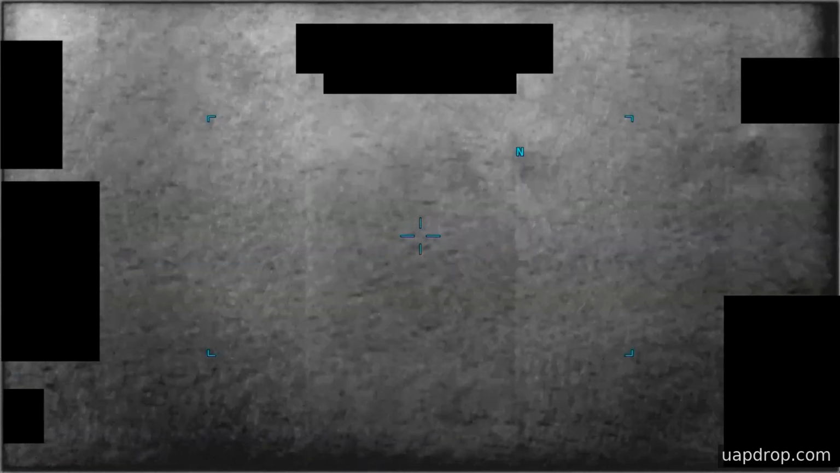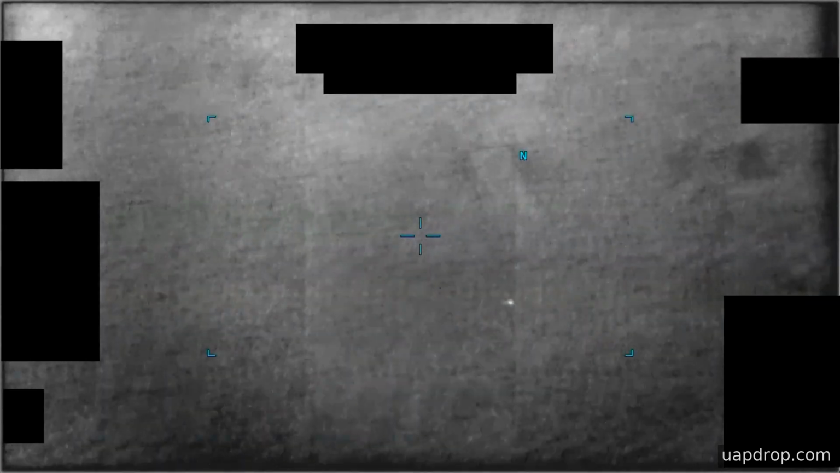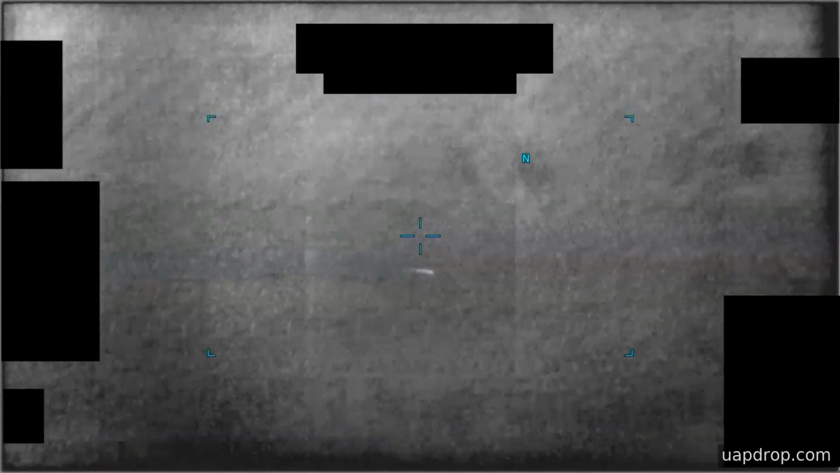This is infrared sensor footage labeled by its uploader as May 5th, 2020 Gulf of Arabia call sign platform, dual UAP. The clip was recorded in 2020 in the CENTCOM area of responsibility and was uploaded to a classified network in May of that year.